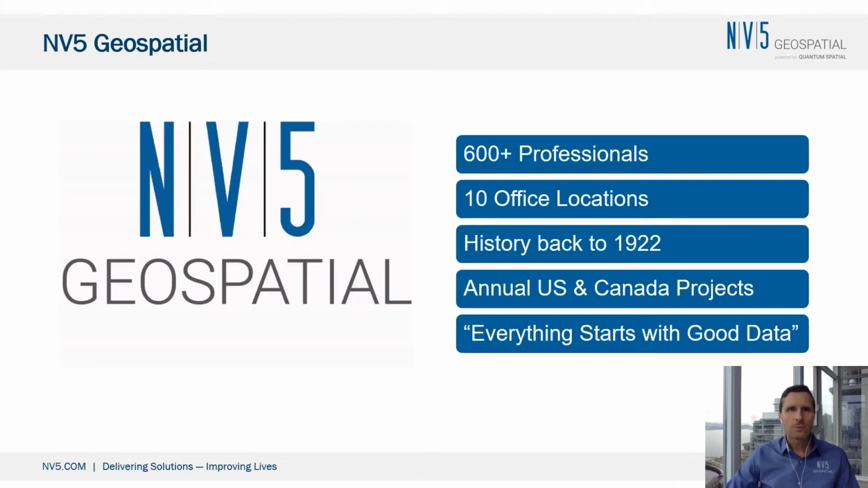So NV5 Geospatial might be a new company name to some of you, but we've probably also worked with some of you previously under our previous company name, which was Quantum Spatial Canada. But we've done some rebranding. We're now part of the broader NV5 Corporation, and we are doing business as NV5 Geospatial. We're about 600 professionals. We're located in 10 office locations across the US and Canada, and we have quite a bit of history in the space.